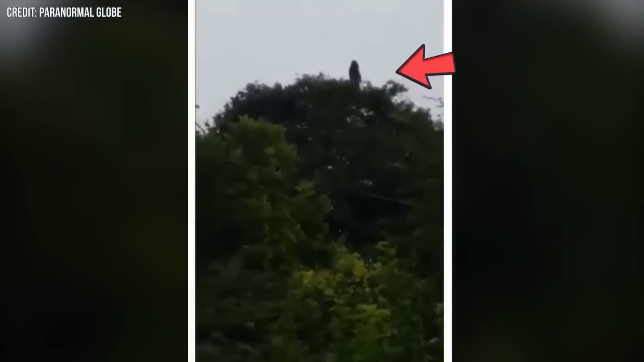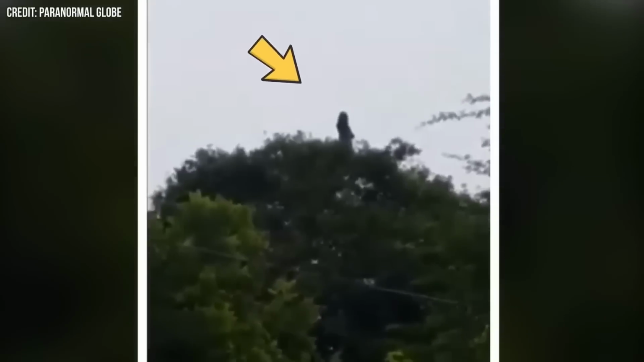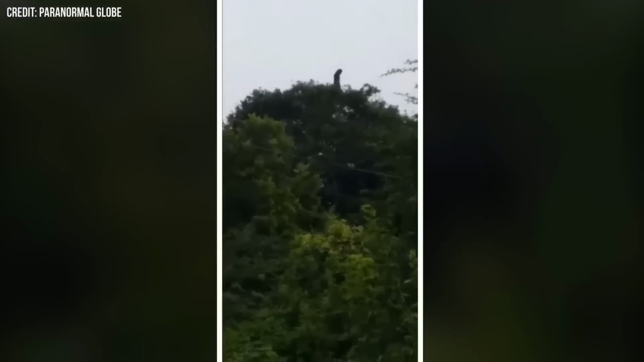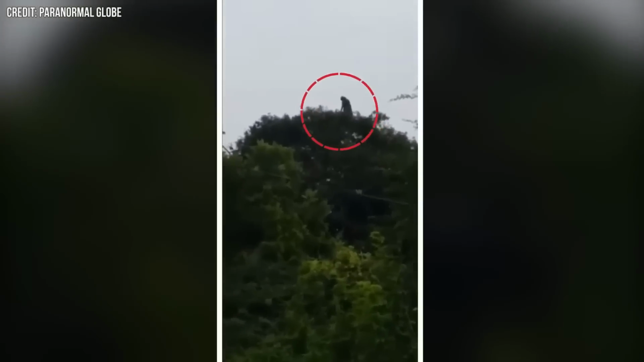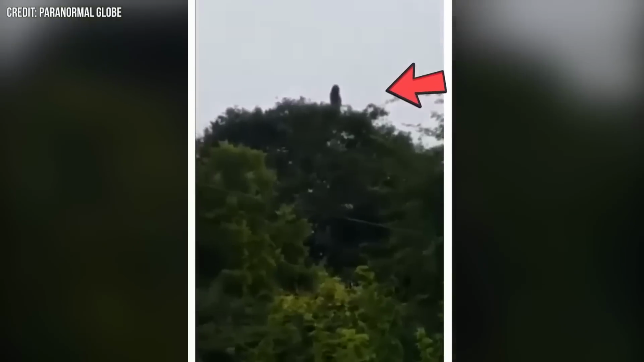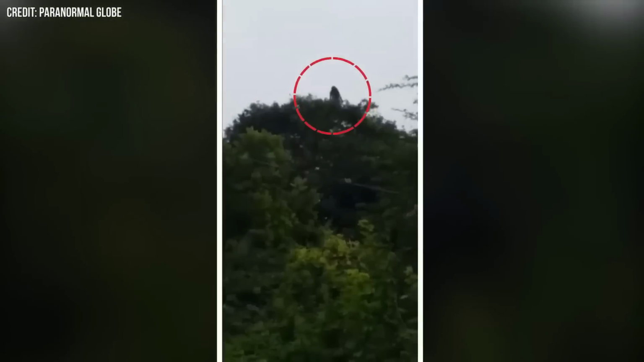In this clip, we see a woman at the very top of a tree moving around, and what makes it even creepier are the sounds we hear in the background. With the wolves and other animals going crazy, the woman remains carefree of her surroundings. Could it be the famous ghost of La Llorona, as many have suggested? Or is there more to this video that we don't know about? The mystery remains unsolved.